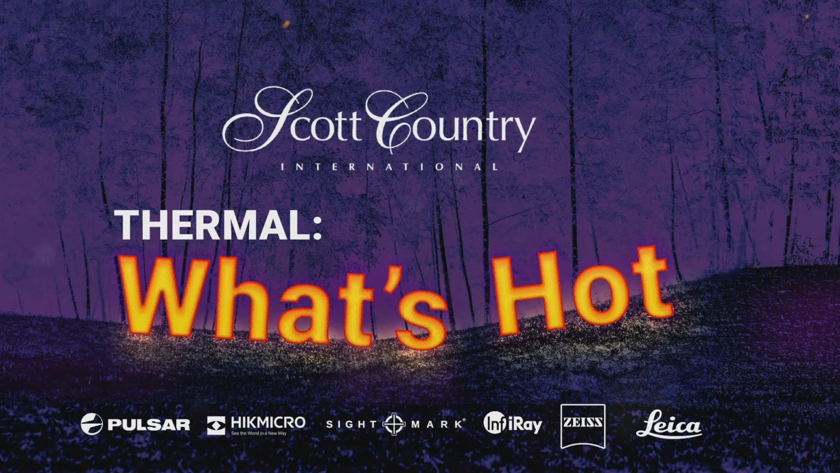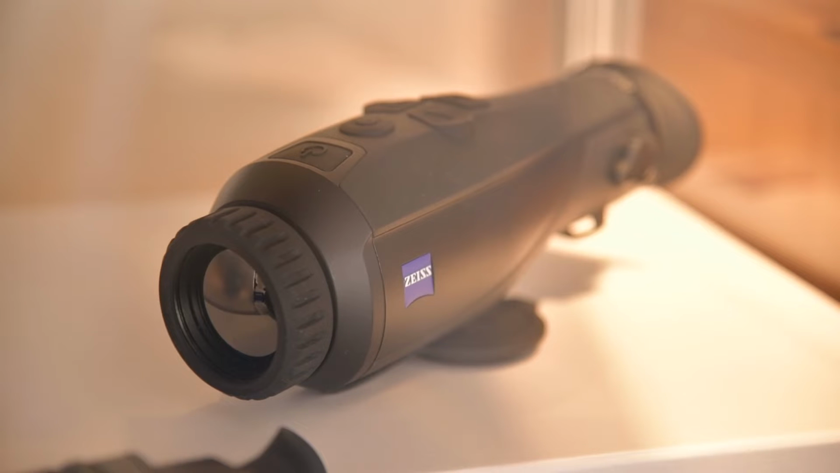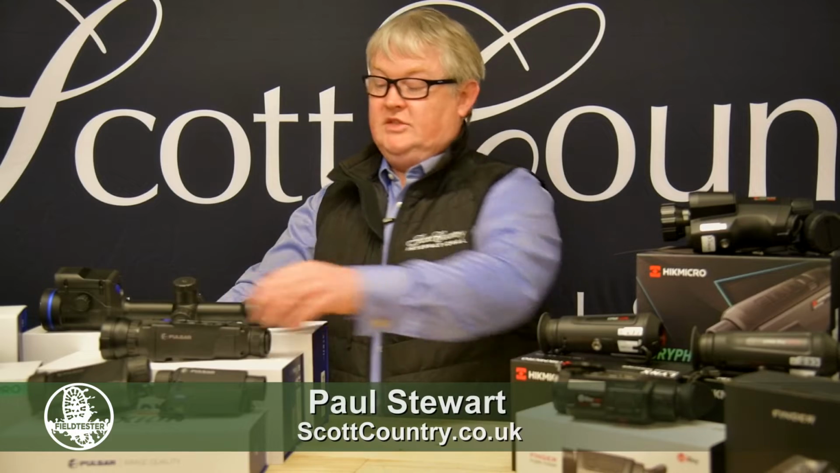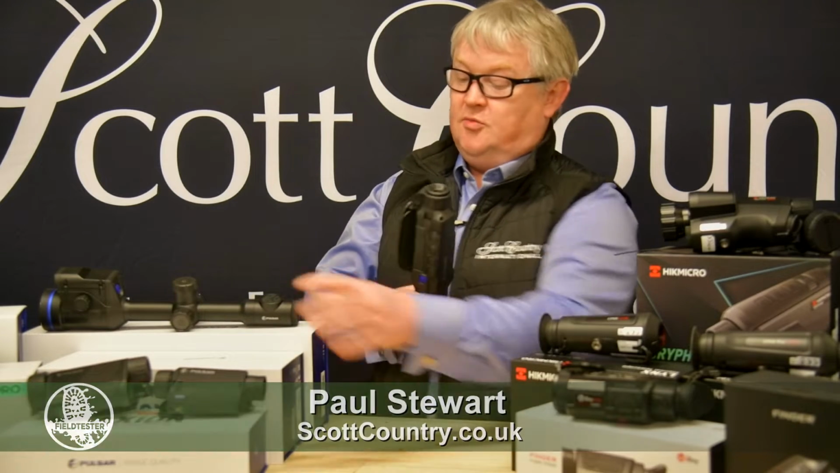Paul, now as a camera person, I get a little bit frustrated with trying to get the best images out of these products. Are there ones that are better than others? There are. Obviously, sensor specification pretty much designates the performance of the unit. So you've got the smaller units that have got a 384 by 288 sensor, and then you have the better specification units that have a 640 by 512 sensor or a 640 by 480 sensor.